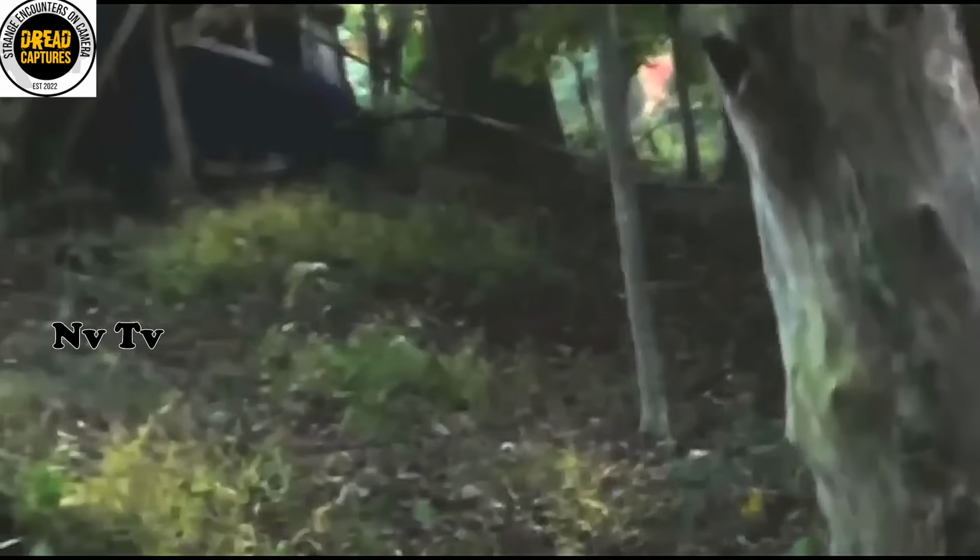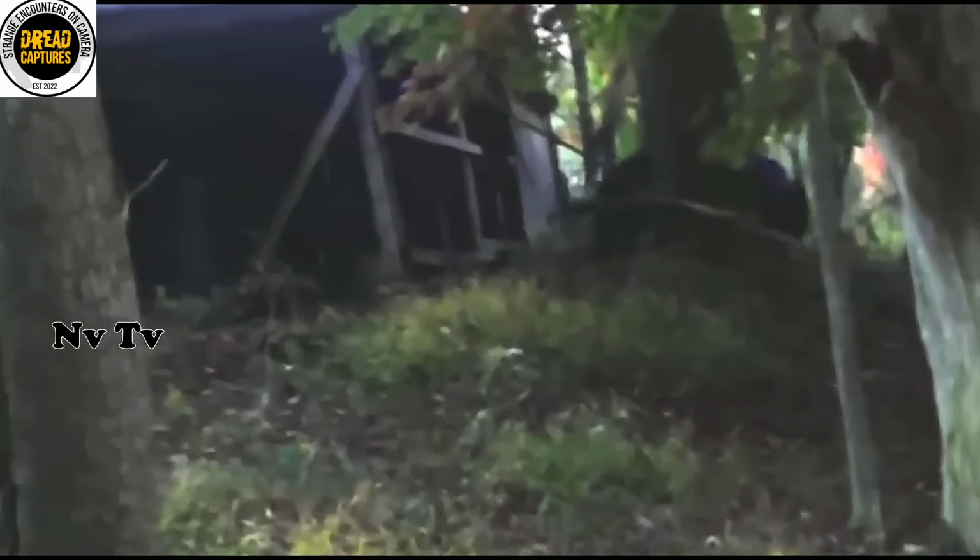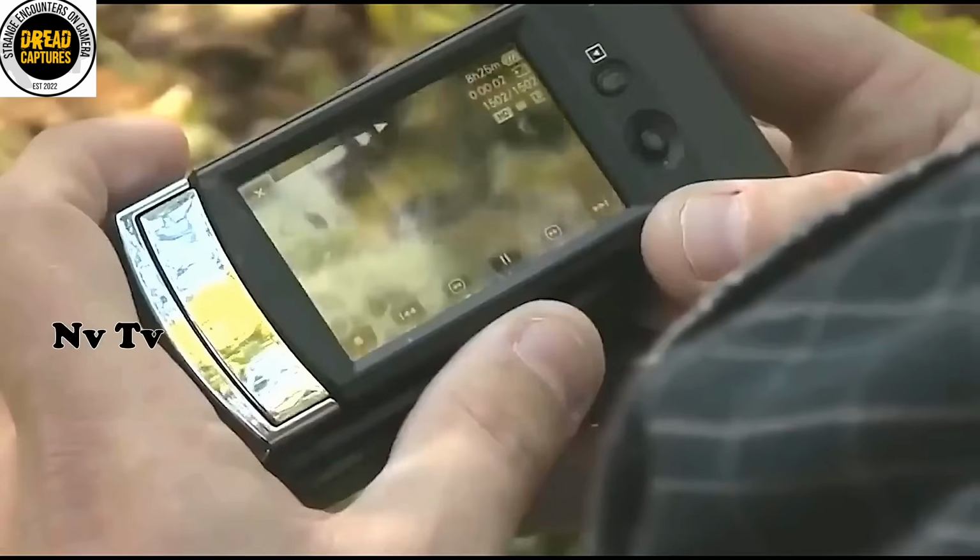When this hit online, skeptics claim camera distortion or forced perspective. Others suggest undiscovered species or escaped experimental hybrid, possibly from the government. The more supernatural theories lean towards the ancient hellhound from folklore. The real question is, what would you do if this showed up on your security camera? And secondly, do we think this could be evidence of creatures we've dismissed as mere legend? Drop your theories below.